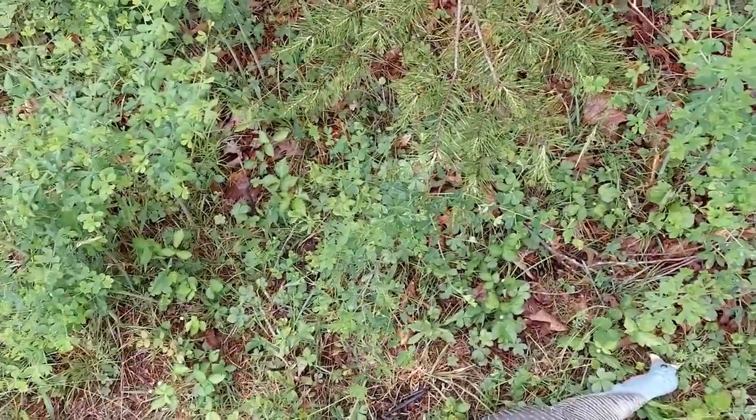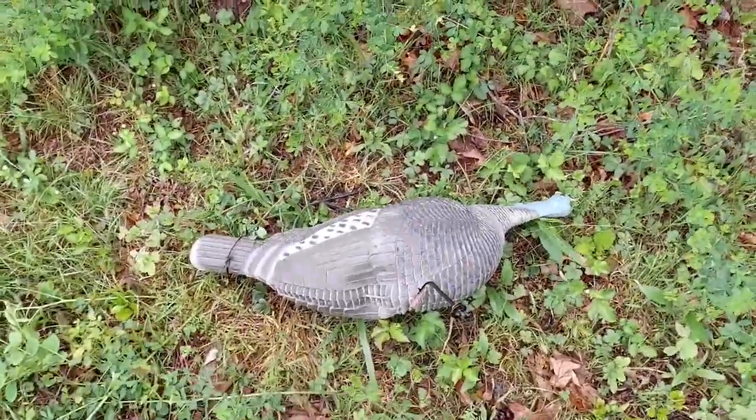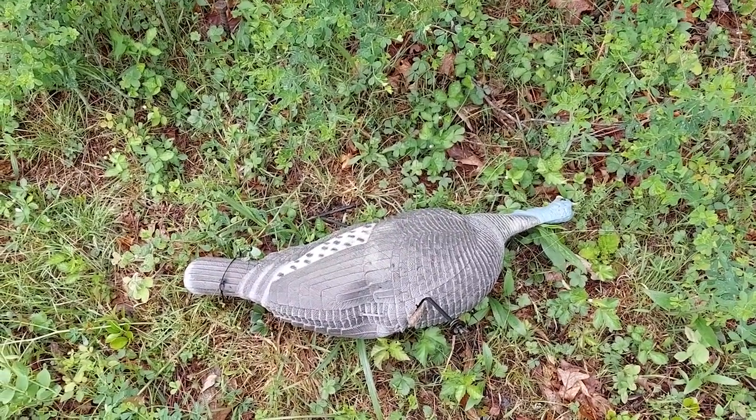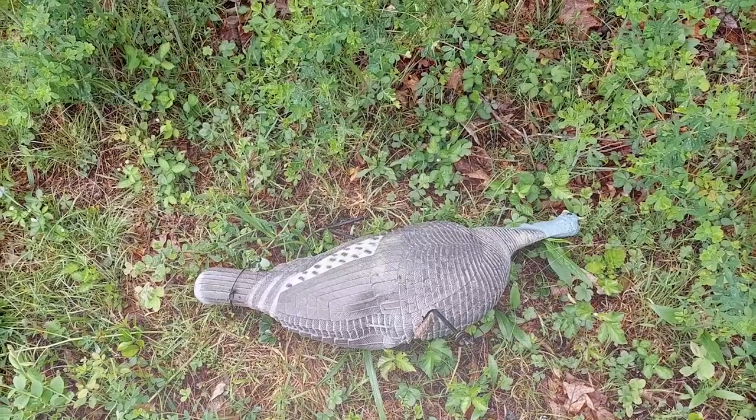And that's just to keep bears and stuff from, it's one thing to tear up my decoy, but oftentimes they'll want to take it away from here to go play with it. So it's just to keep them from stealing my decoys.